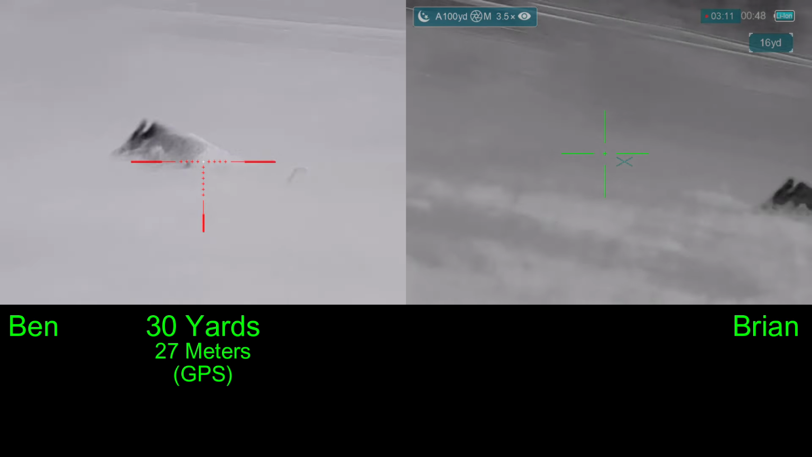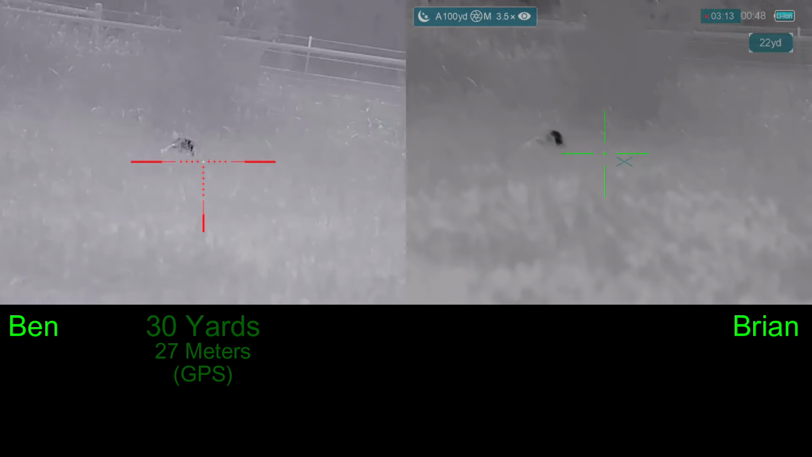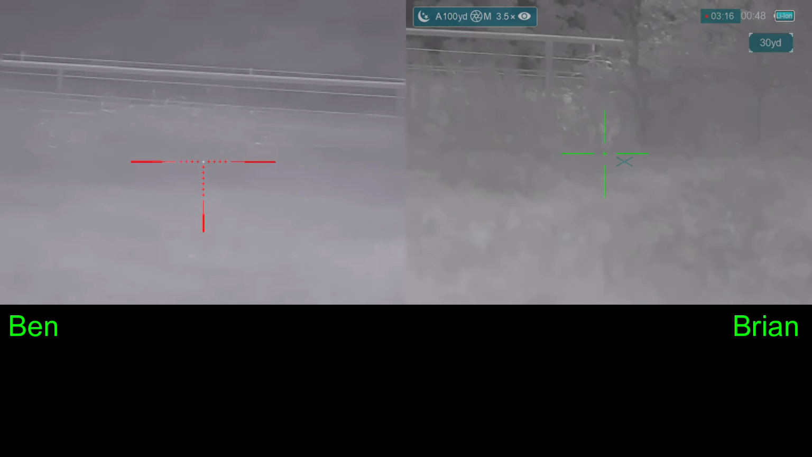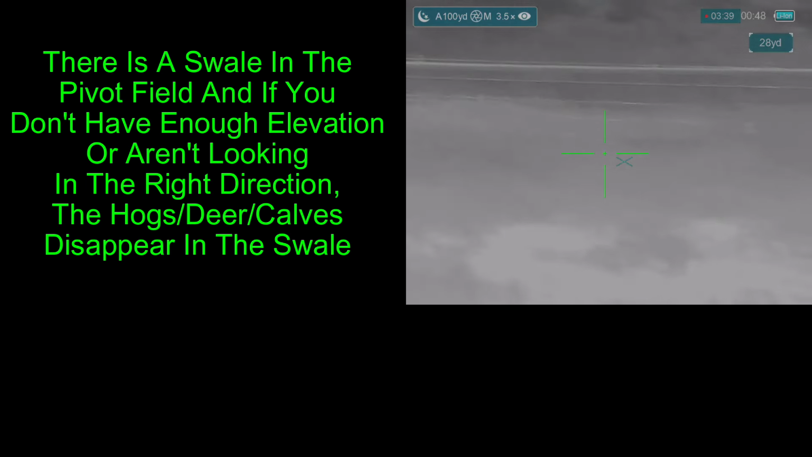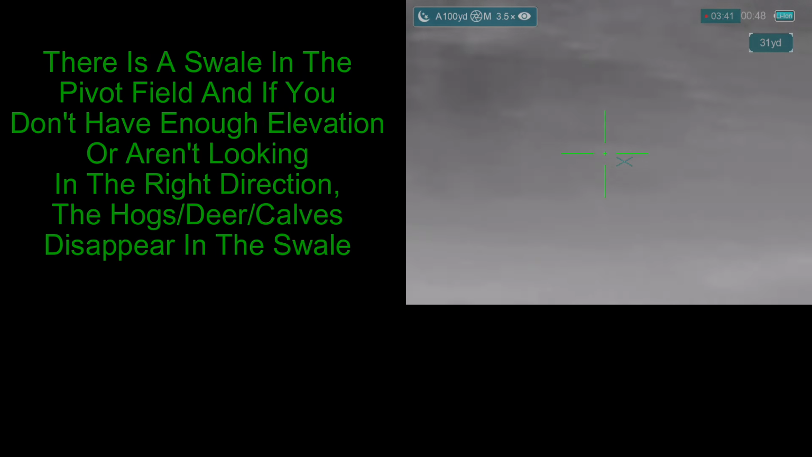Nice shot. I'll track that. Watch the truck. You got him? Yep. Watch the truck. Good. Pivoting back around. Oh, lost one. He's on the neighbor's yard. Stay sharp. Where did they come from? Holy cow. I think that's going to be about it.